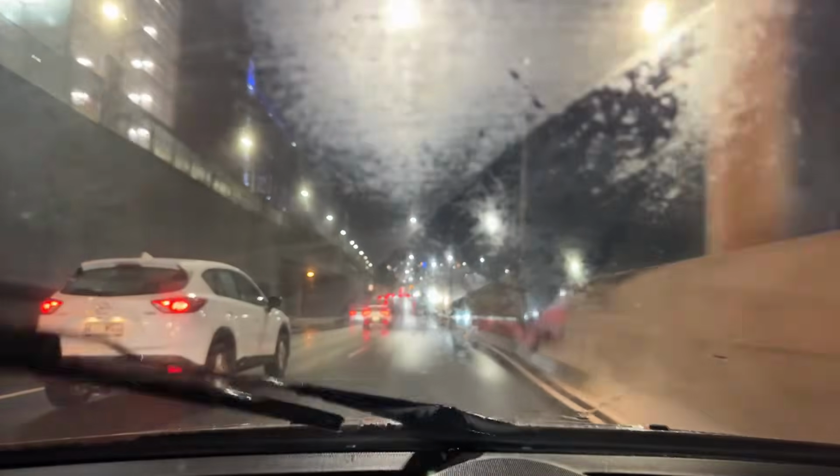Yeah, they've shut down the left-hand lane that goes to Suncorp Stadium. There's lights up in there. Oh, they haven't shut the lane off. You can still go there. Was there a train up there? I missed that. So anyway, she's still just driving with her lights off.